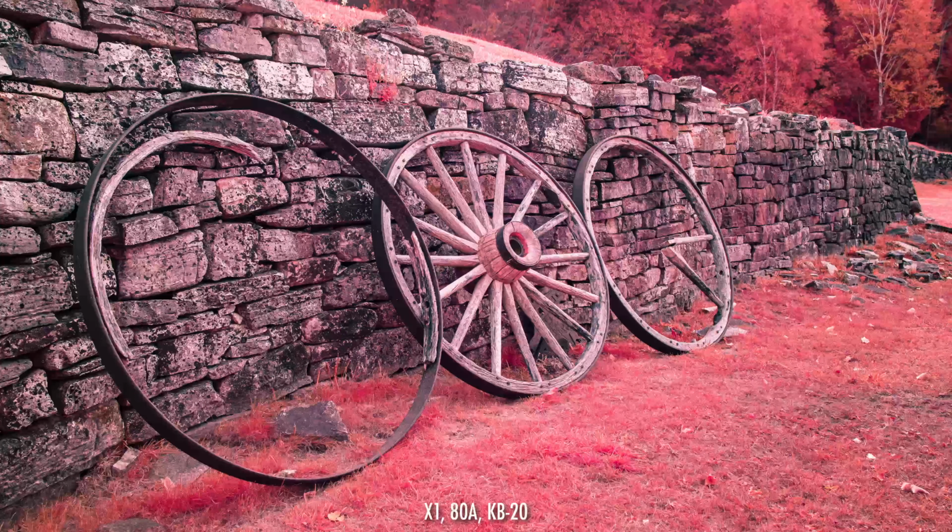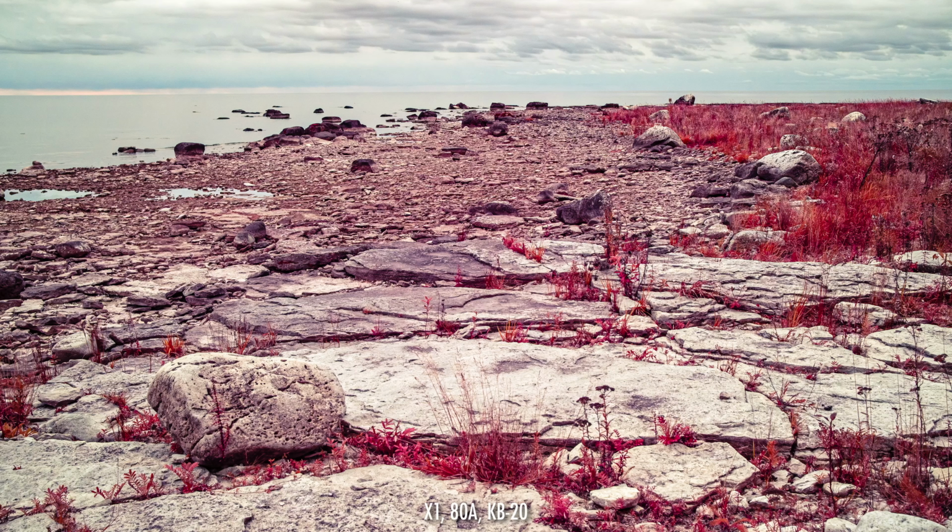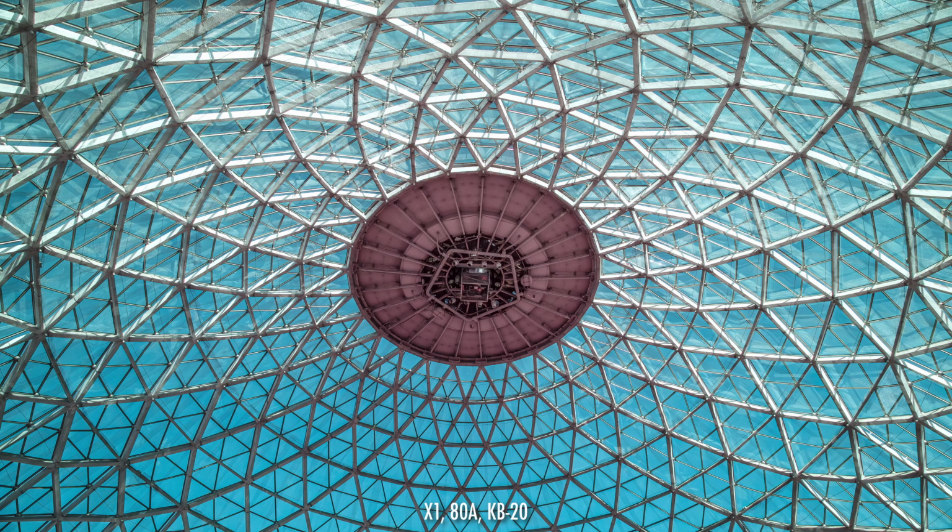First, you'll need a full spectrum converted camera. Any brand of camera will do, but it must be a full spectrum conversion. Cameras converted to a high-pass infrared filter will not work, and unconverted cameras will not work. It needs to be full spectrum. There's a wide variety of filters you can use. I'll share the filter stacks that I use to create these images.